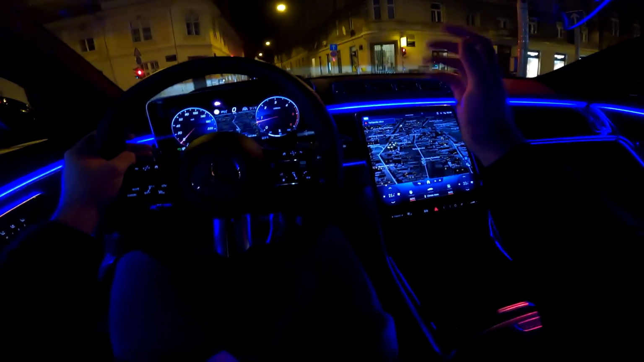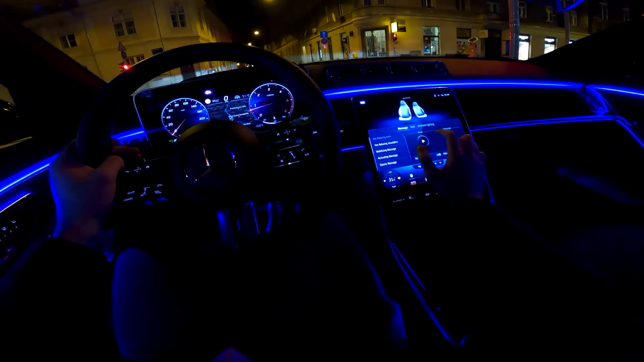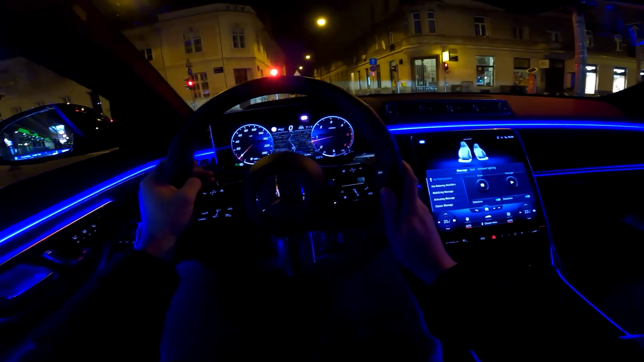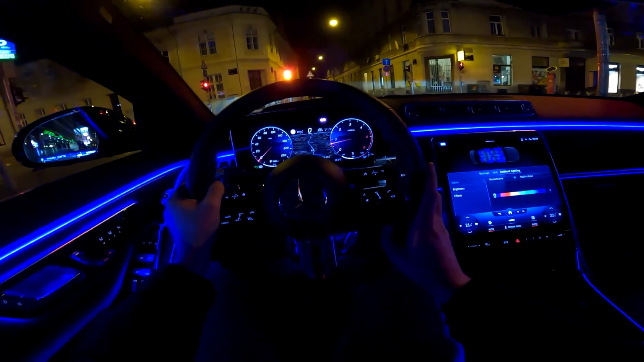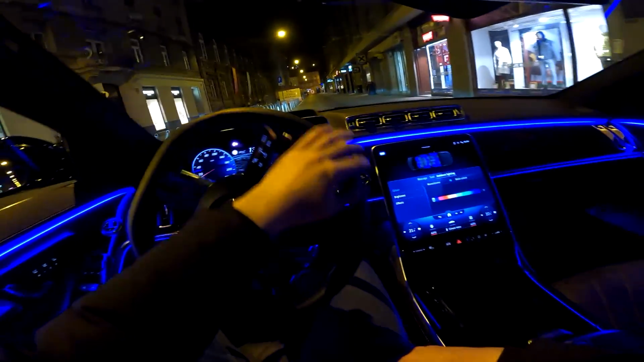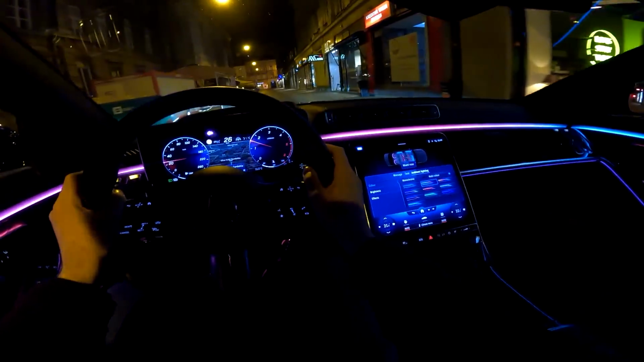And well, yeah, let's actually start with the ambient lights. You may know that I'm a huge fan of the ambient lights. First, I will actually turn on the massage so that I can enjoy this ride even more. And I hope, of course, that you will also enjoy it. I can't turn on the massage for you, but I can show you this car and all the features during the night. So the ambient lights color, you can have preset options.